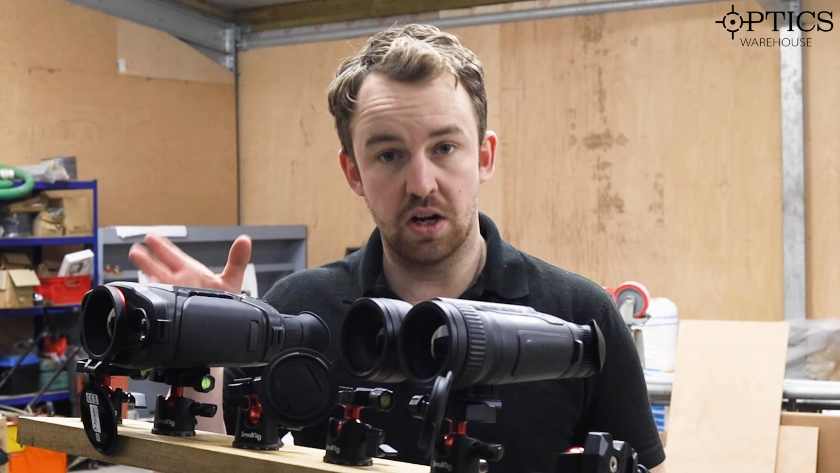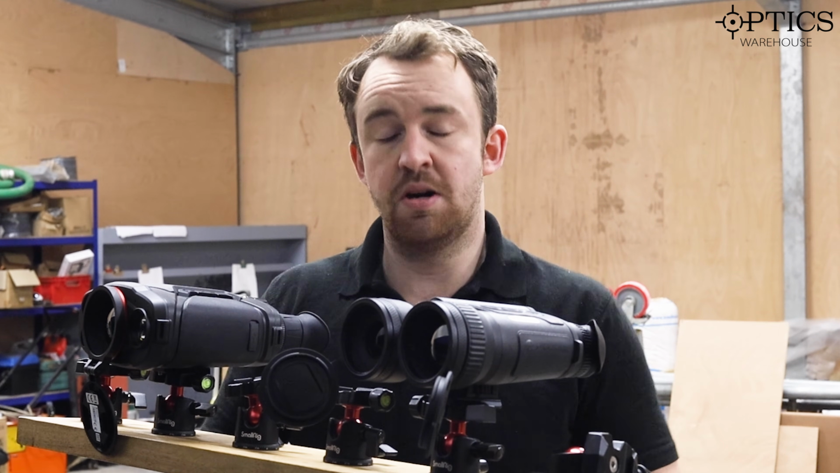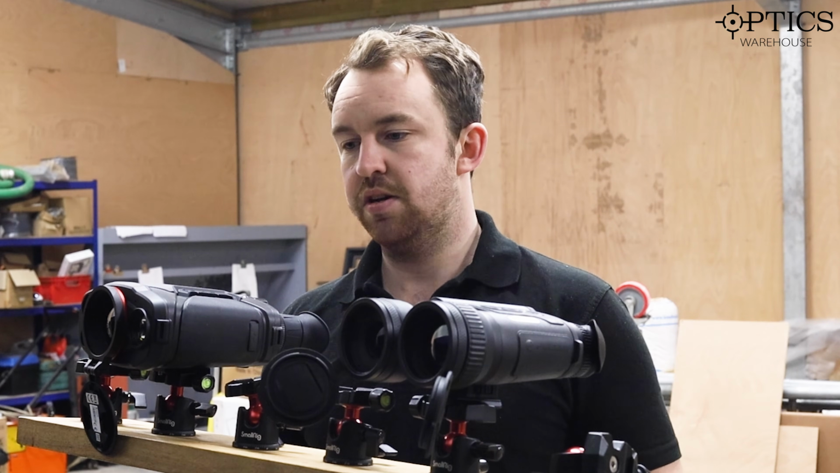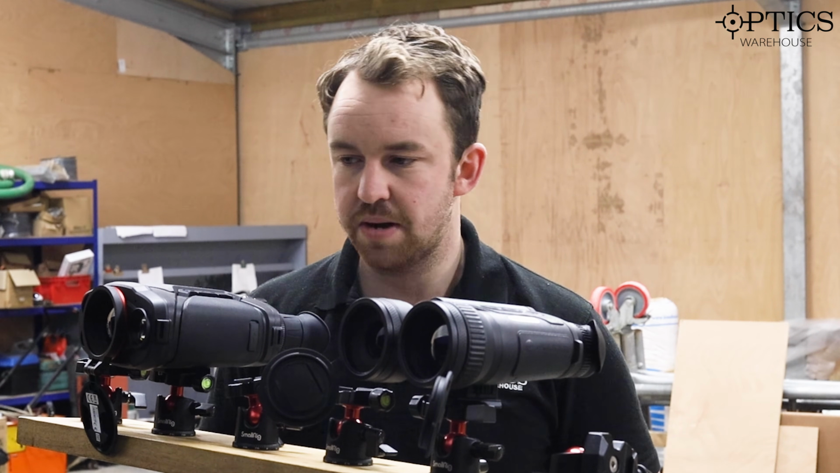I say fantastic high quality image, sub 20 millikelvin, the first of any unit on the market other than the Falcon, which of course HIK do. You've got your focus in between the oculars, independent oculars, and then it runs off 3 18650s, which I think is a nice little touch. That means there's only one battery system, whereas the Mergers have two battery systems.